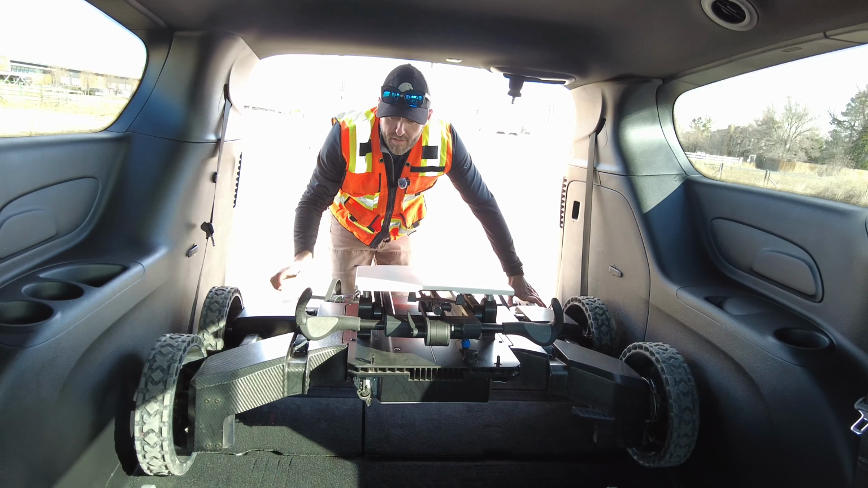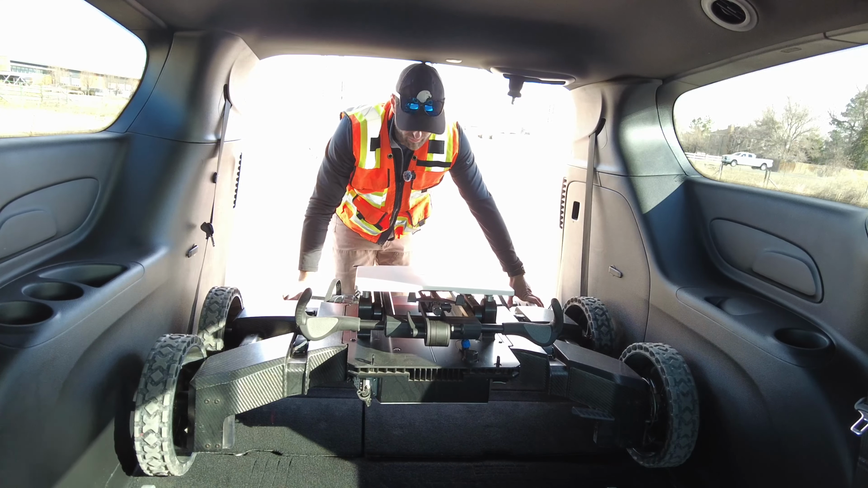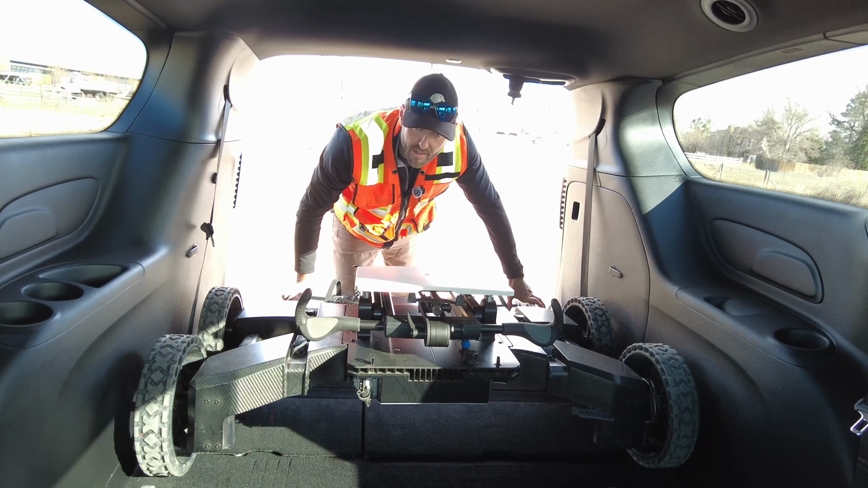Today we're going to take a look at the GS9000 multi-channel radar with a 50-channel high-frequency array. Let's get it set up.